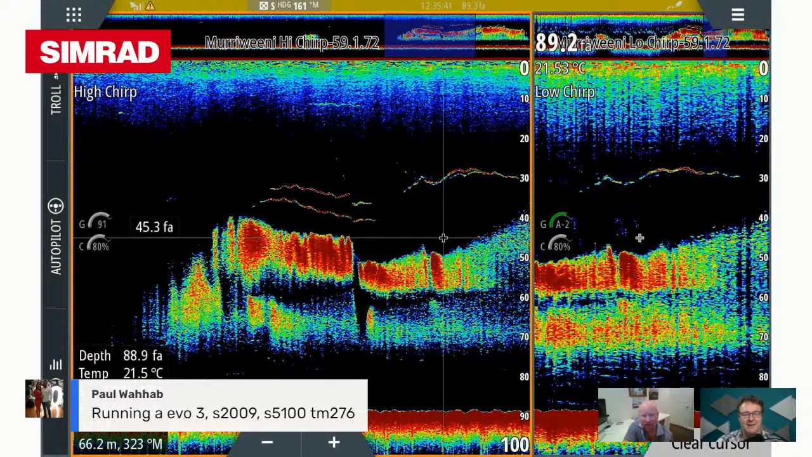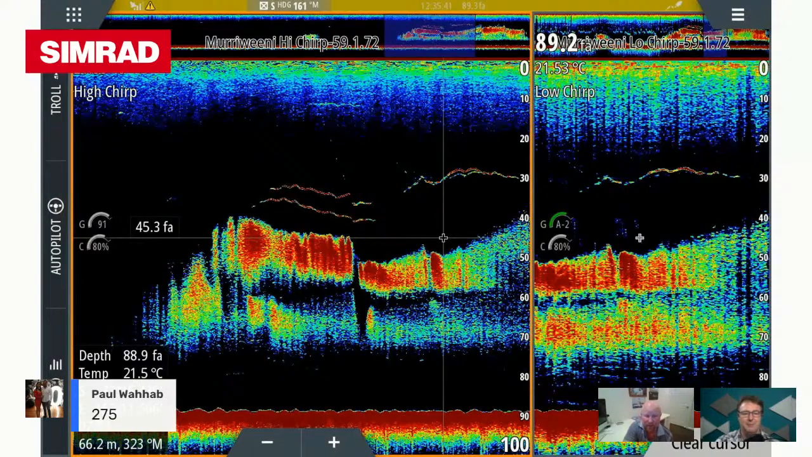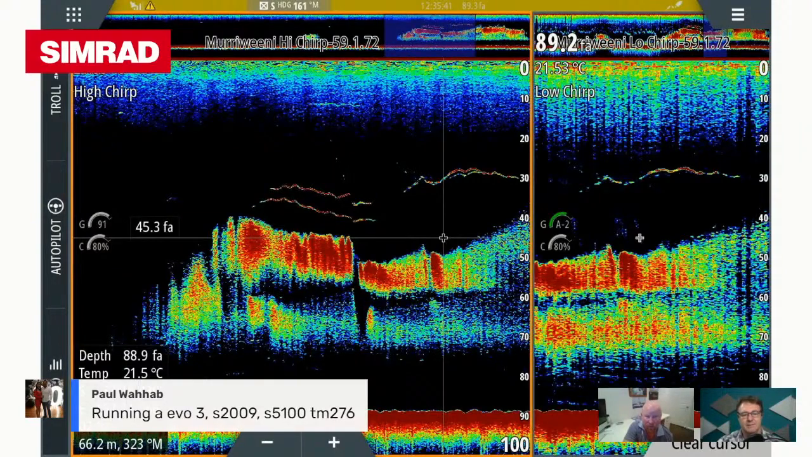So that image is taken. His TM276. I think it should be a 275. That's his transducer model, which would be identical to that one. The S5100. That's the same sonar module that I'm running on that unit. So that's nearly an identical unit to that Evo 3. The S2009 is just another screen. It's a Simrad sonar screen, but it puts a 9-inch screen vertically, which is a very good screen to use because it gives you a lot of depth perception in its shot.